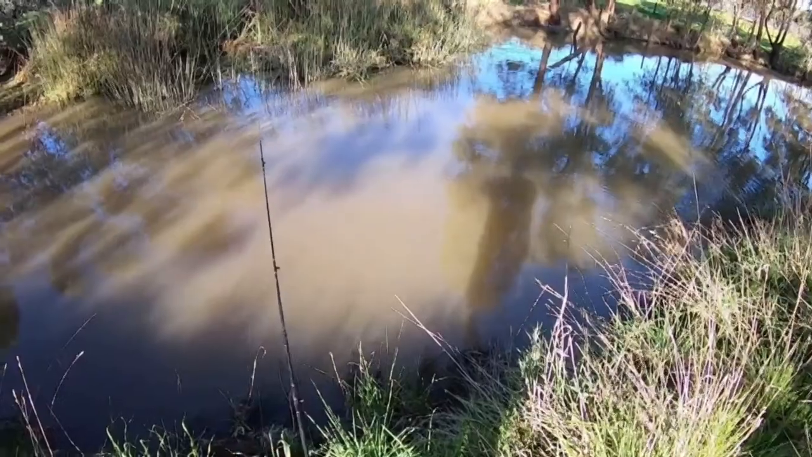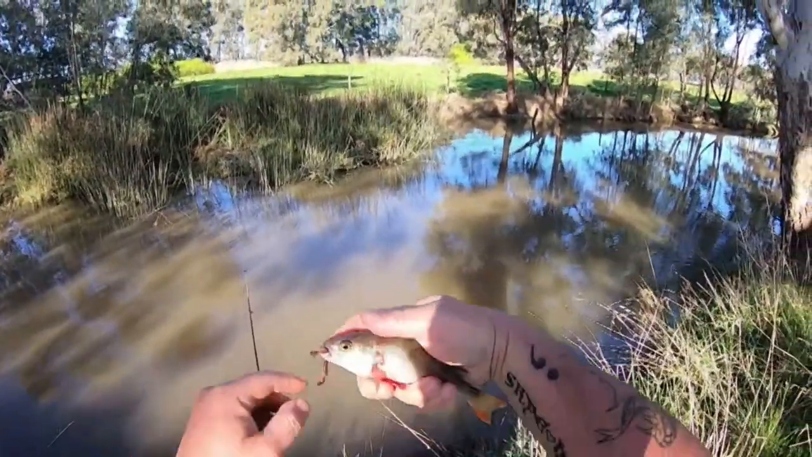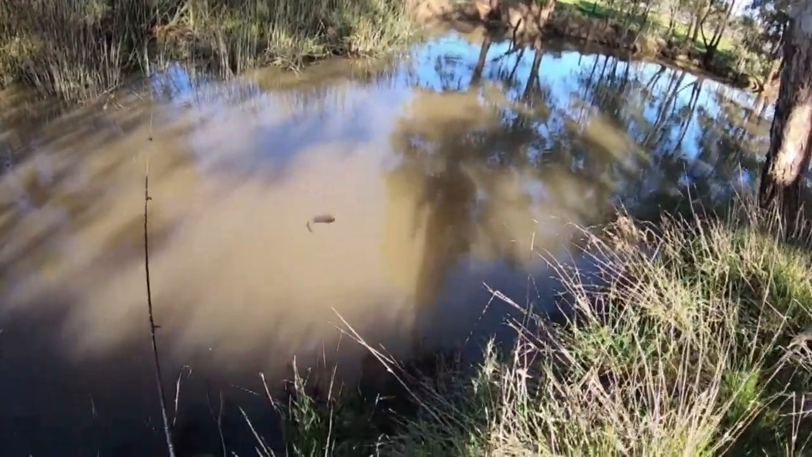I'm trying to get it already up. No, I'm going to get it. I'm going to get it. Look at that. That is a little bit of blood here, but I reckon he'll be fine. I've caught exactly what I came here for.